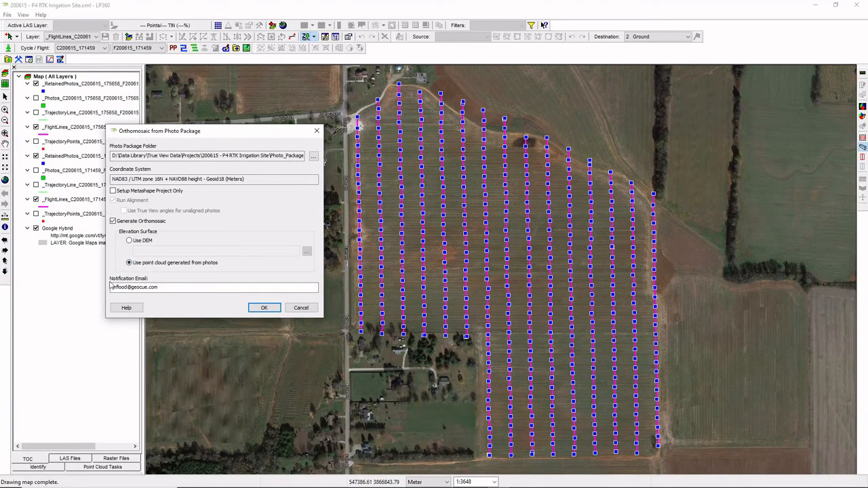We do have this tie into True View EVO's email notification system. As long as you've got this set up and configured, then it will automatically notify you by email when it kicks off the Metashape process, if there's any errors with that, or when the Metashape process finishes. You don't have to sit here and babysit the process as it's running. You can go on and do other tasks, and it'll let you know when it's finished. So I'm going to go ahead and kick this off here. But as I said, we'll then come back once I've got that finished result.